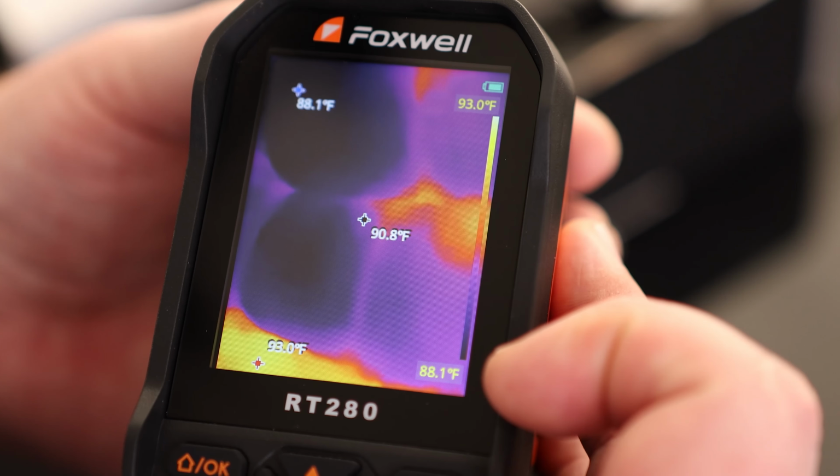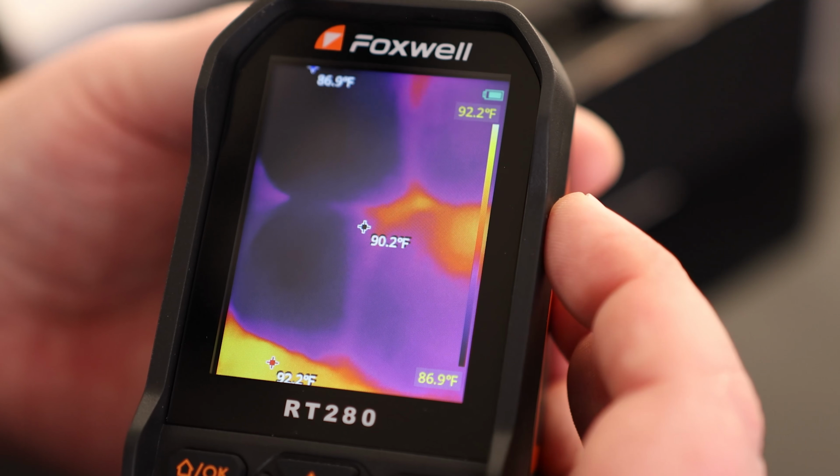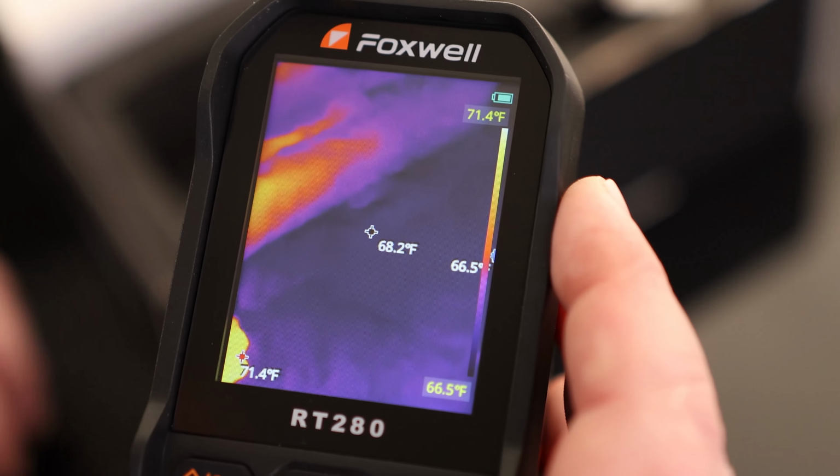On the right, we can see we're at 88 degrees on the cold, 93 degrees on the hot. And those little dots that are moving around, that is actually telling us what the hottest spot on the image is. So if you're looking at something that's kind of complicated and you just want to see where the hot spot is, you can use that to point that out.